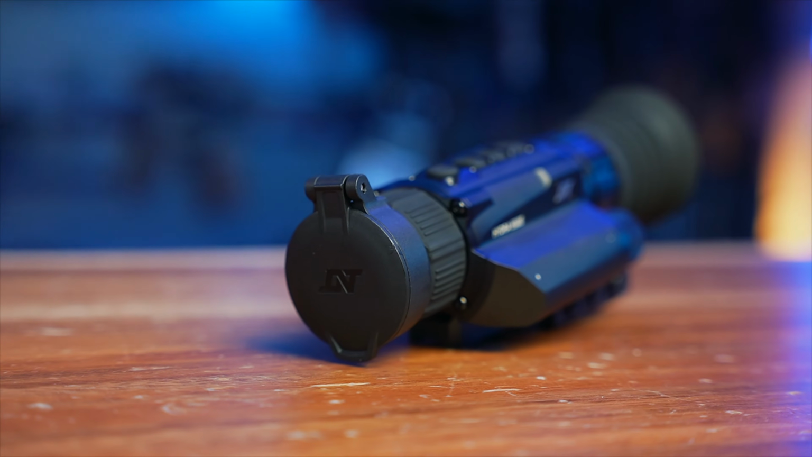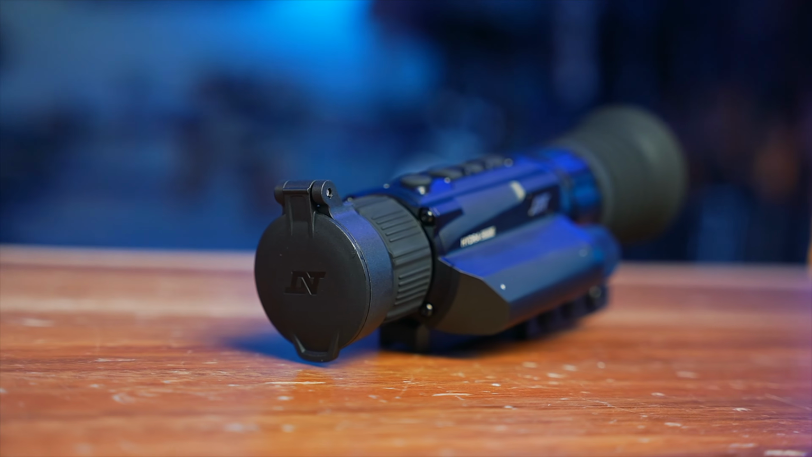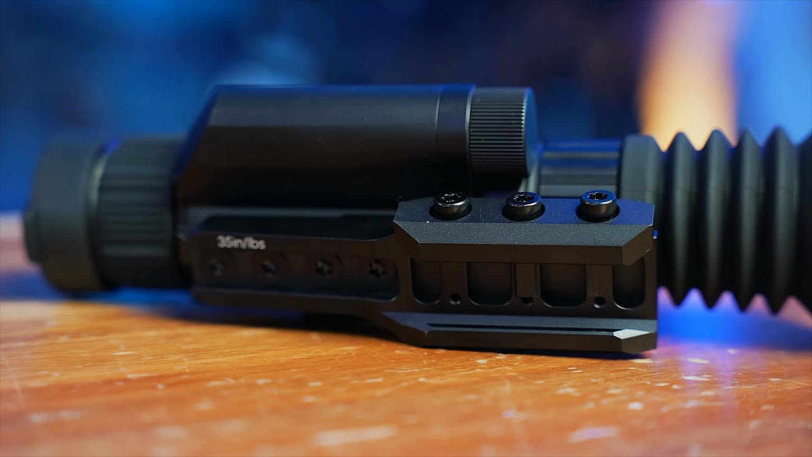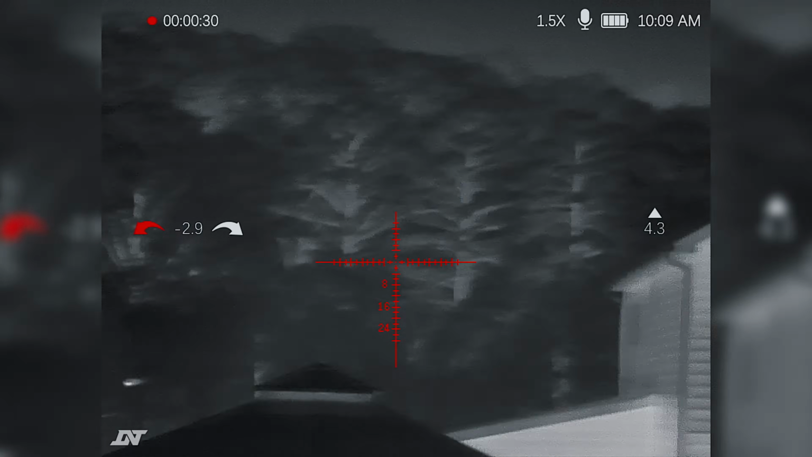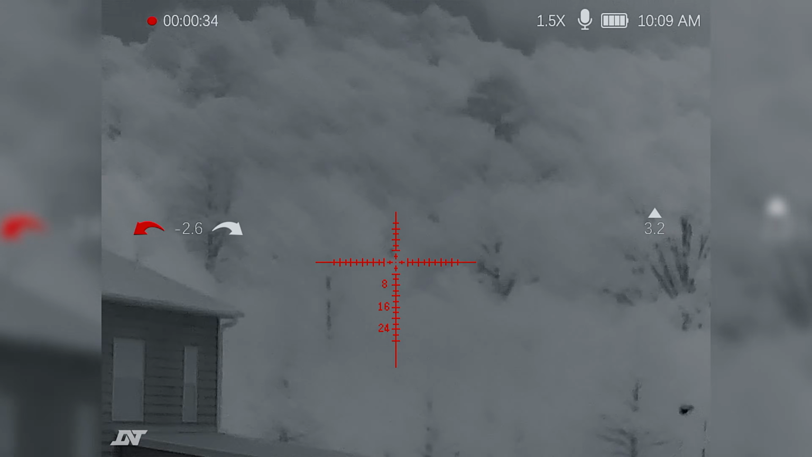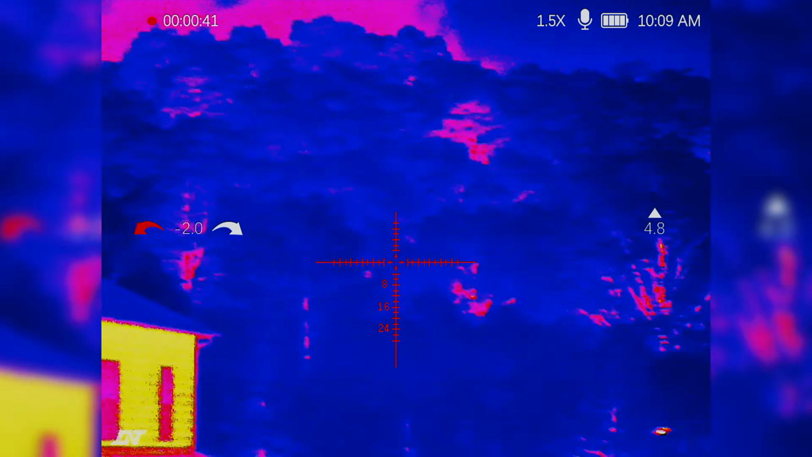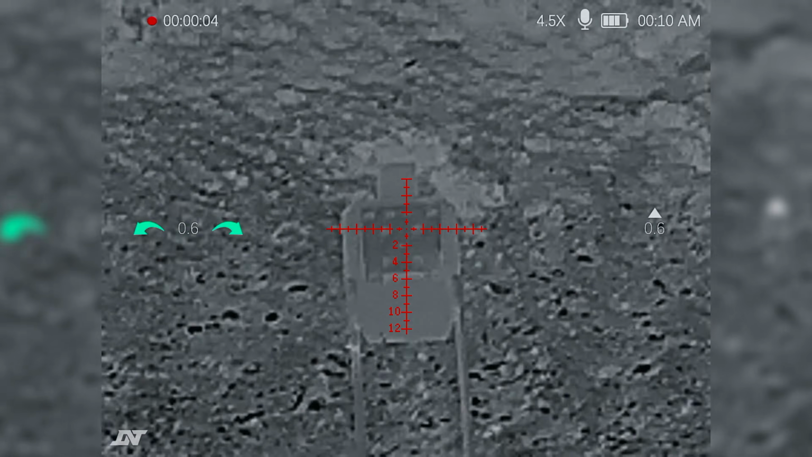Now, my personal opinion, now that we've got the specs out: this is my first time really witnessing thermal optics in general, and the clarity of this thing and the science behind it is crazy. I was looking around my house with it, and looking outside for the most part. It was crazy seeing the heat signatures of things you didn't even know existed and what was giving off heat. Just amazing. And then we also took it to the range and used it during the daytime, and it still worked very, very well.